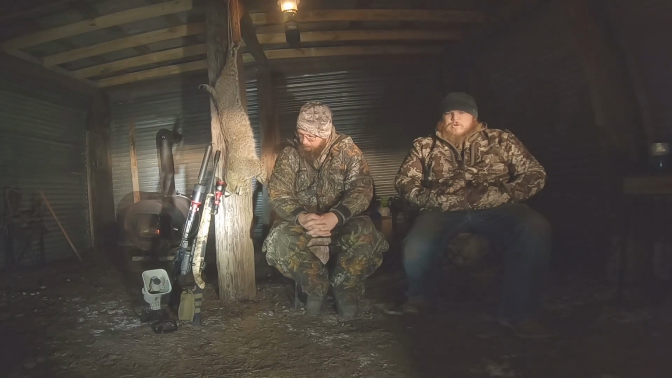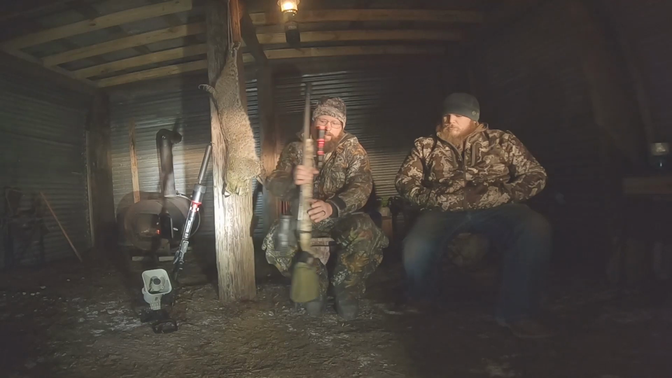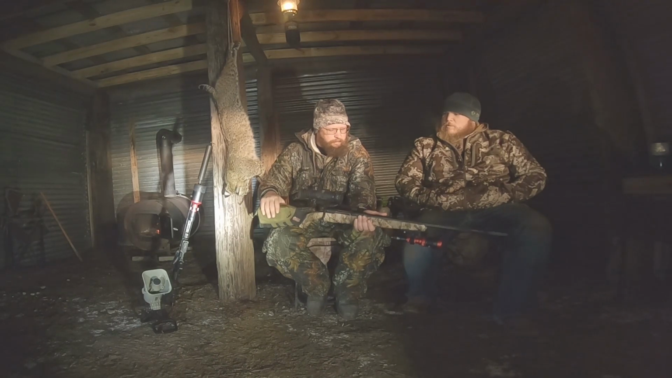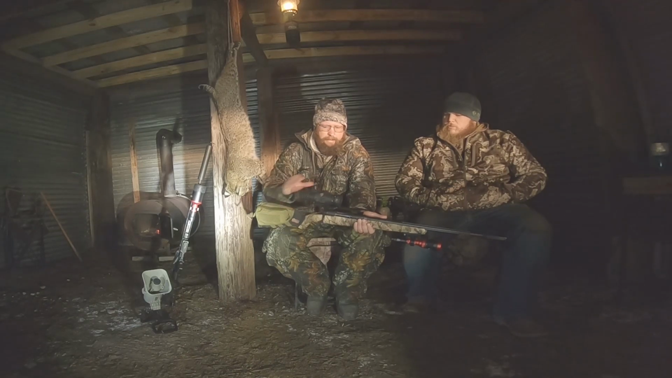When you look on YouTube, you see some videos about it, but they're from the actual Sightmark advertiser, and you don't see a lot of people actually hunt with it. The minis just came out, and they had the 4K Max. It's 3 by 16 or 3 by 12. I like the 2 because it just gives me a little bit better field of view.